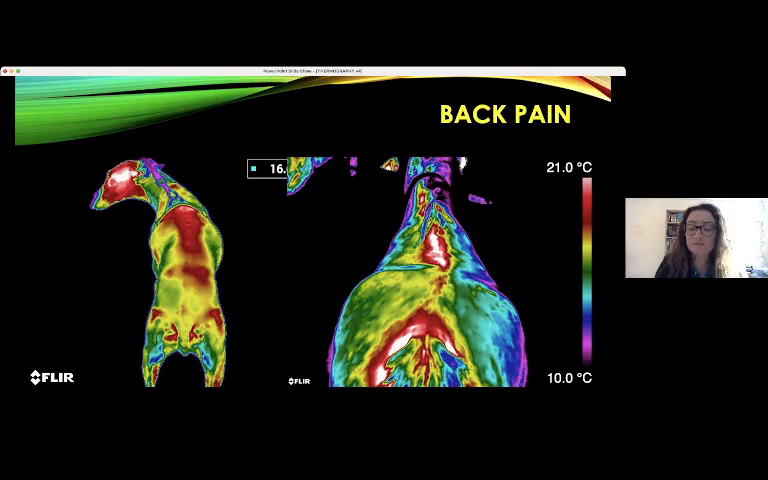Back pain. Thermography is very interesting to help in the diagnosis of back pain. Now you can see some alterations in the back of a dog and of a horse. Thermography is interesting because we can see the extension of the inflammation, and it is easier to identify the trigger points of these patients.